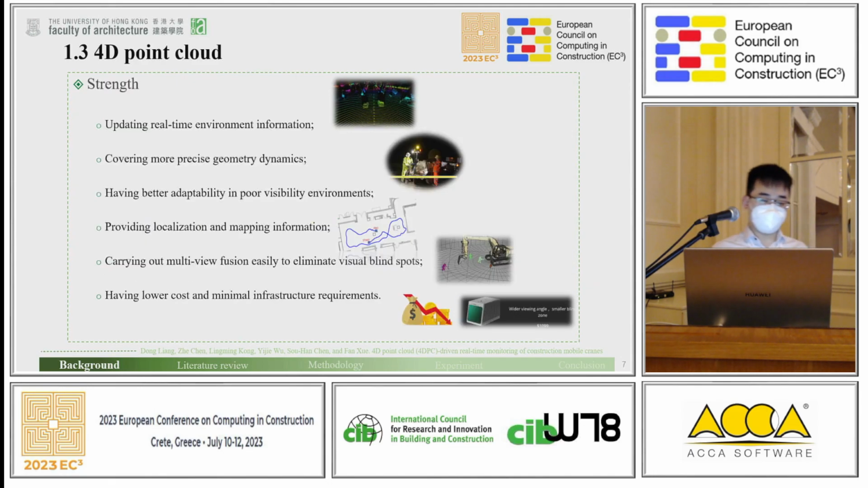For the 4D point cloud, its strengths are obvious: it is real time and also covers precise geometry dynamics. Also, it has some strengths of the 3D point cloud, like better adaptability in poor visibility environments, and providing localization and mapping information.